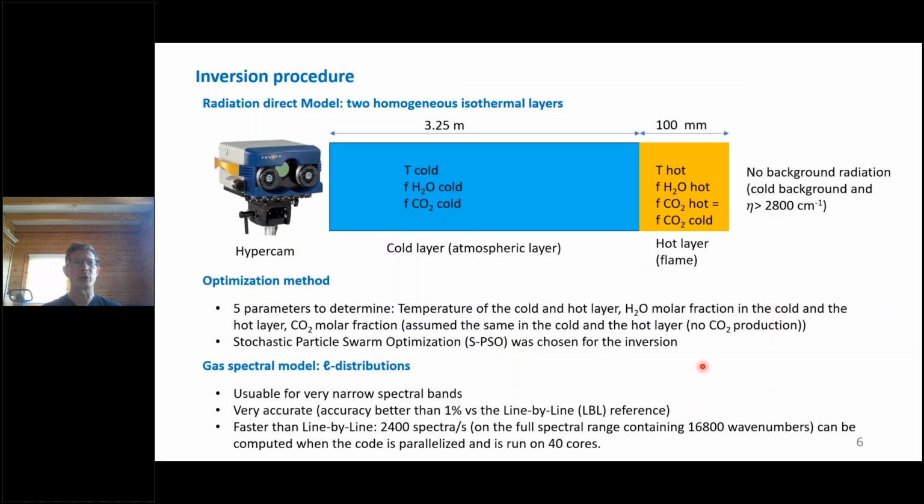So now what we want to do is just to inverse the spectra in order to obtain some quantitative information about the flame. That is, what is its temperature, what are the species molar fractions, H2O, CO2, and so on.